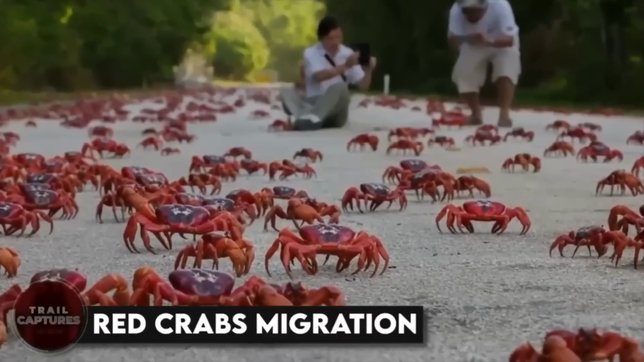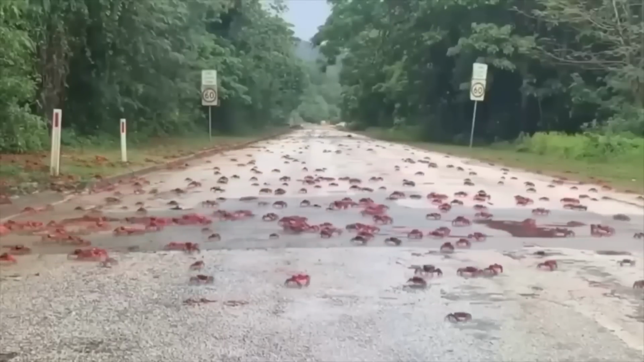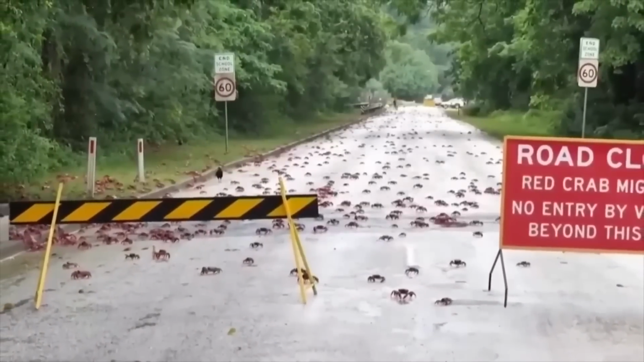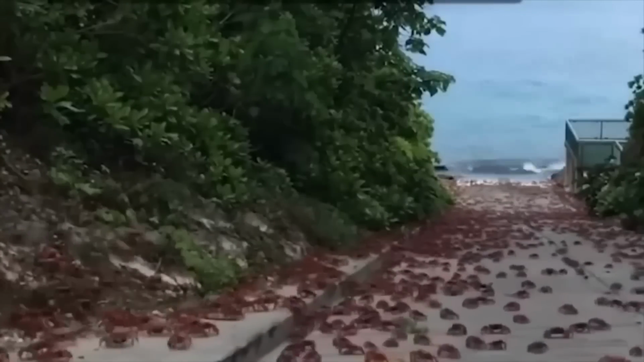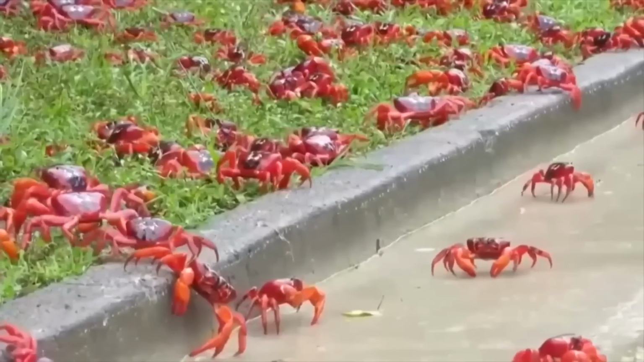Red crab's migration. On Christmas Island in the Indian Ocean, a spectacular natural phenomenon takes place every year. Millions of red crabs embark on an epic journey from the forest to the coast to mate. This journey begins during the rainy season and is protected by park rangers who block off roads and construct temporary fences along the migration path. As the crabs reach the coast, they engage in a frenzied mating ritual before the females lay up to 10,000 eggs each. The island becomes a sea of red as the crabs cover the landscape, creating a breathtaking and unforgettable sight.